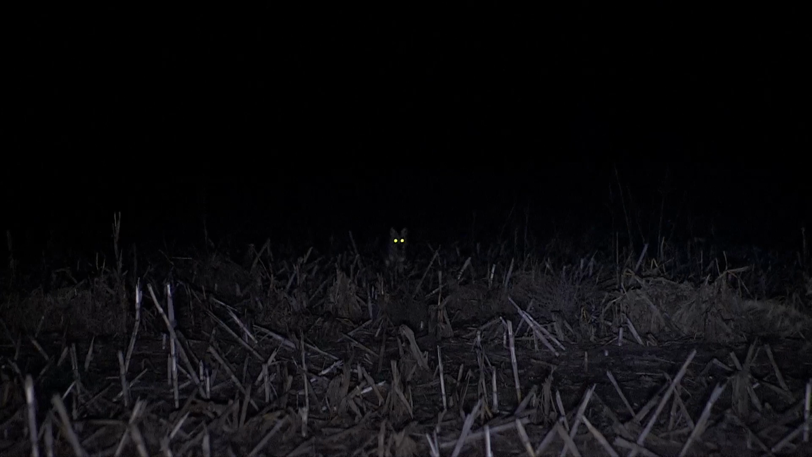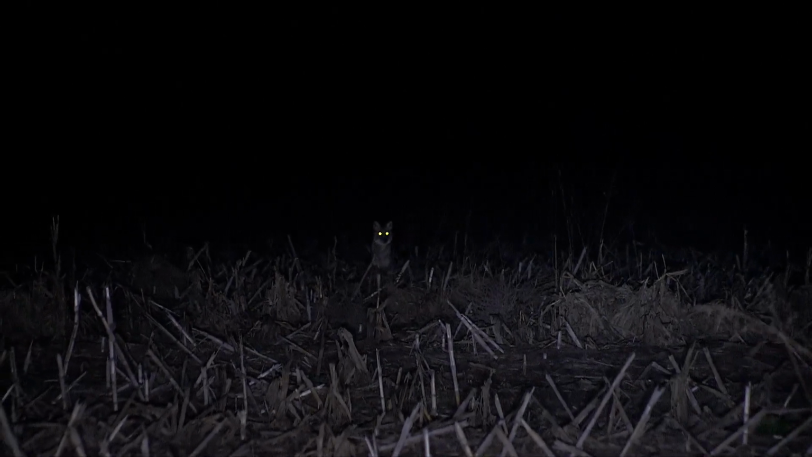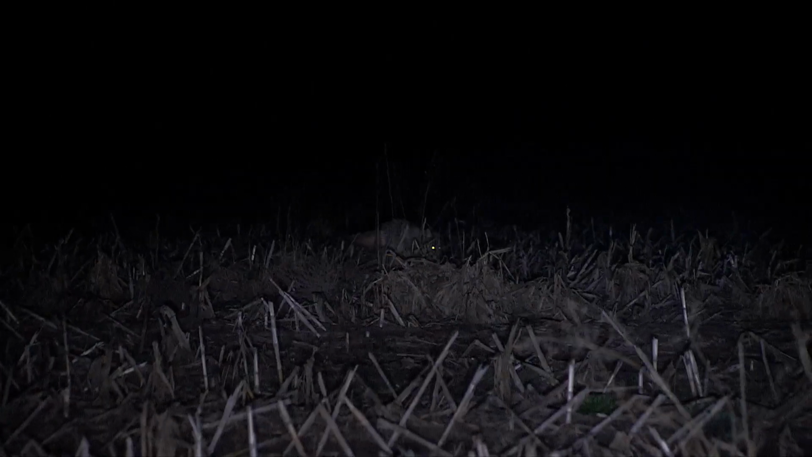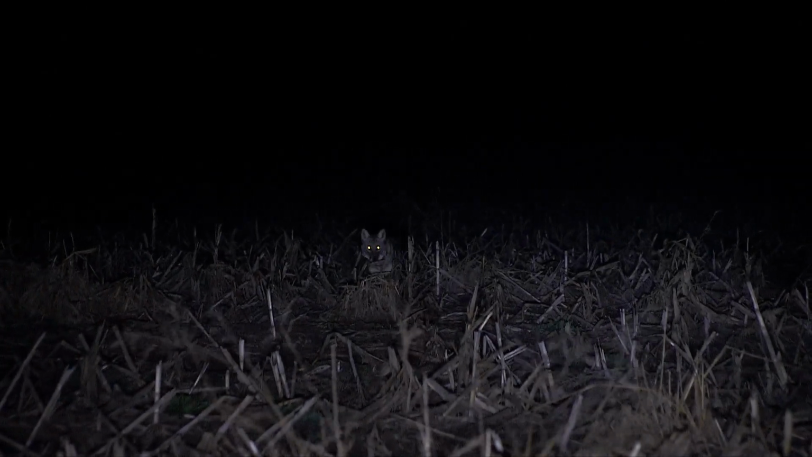There was nothing there that looked like it would hold a coyote. But on this night, there was an active coyote there. And from our experience in this area, a coyote already out looking for an easy meal is usually on average an easier sell than one that's laid up and not.